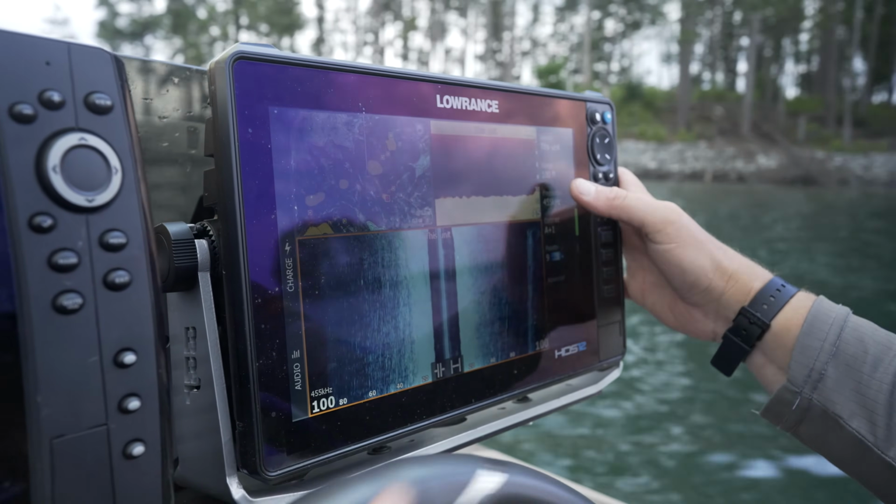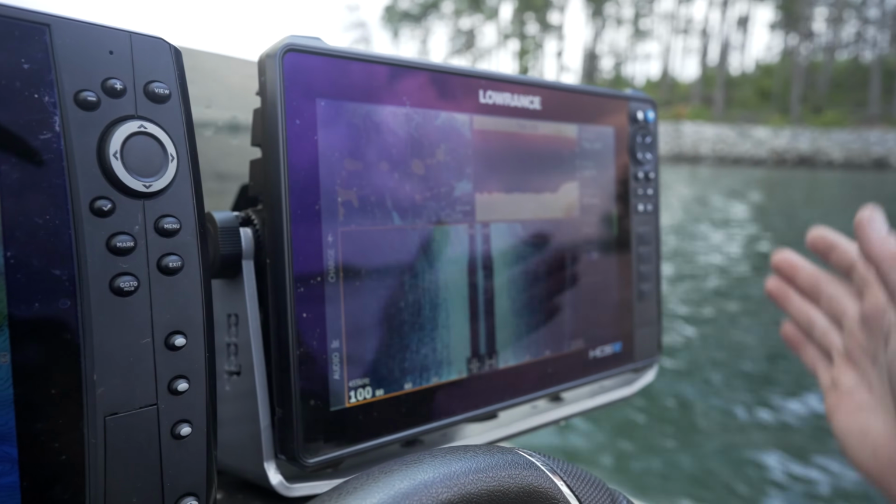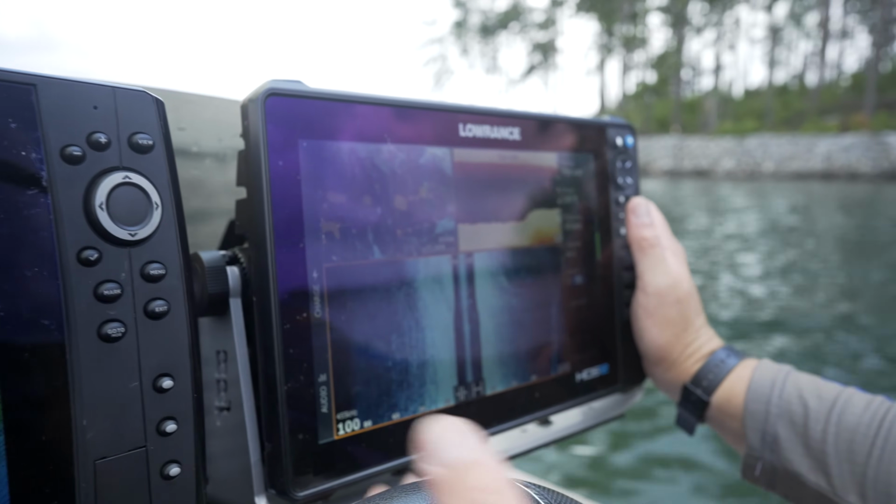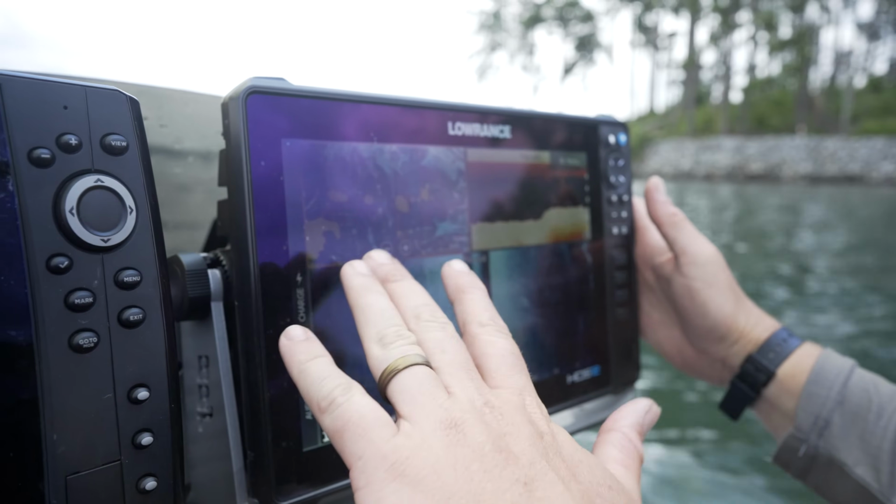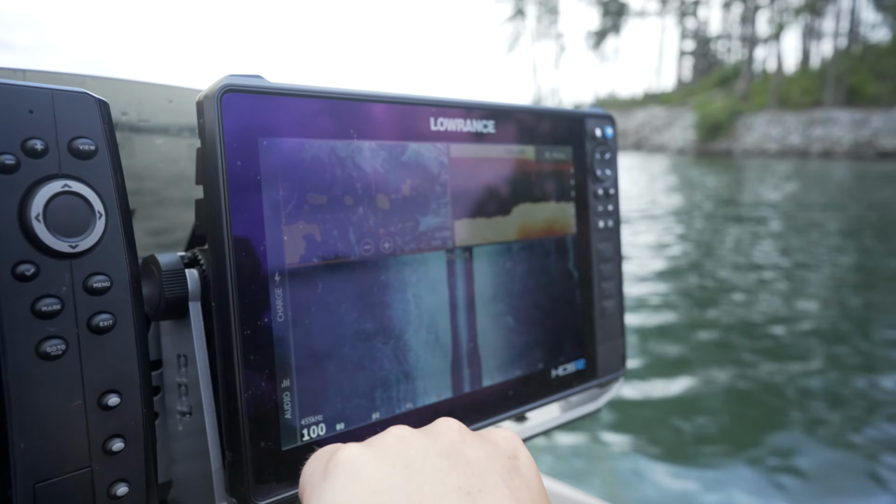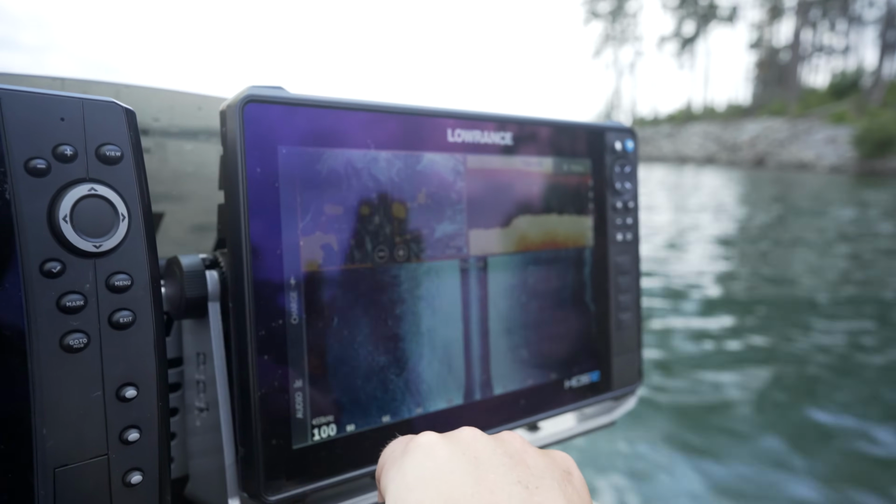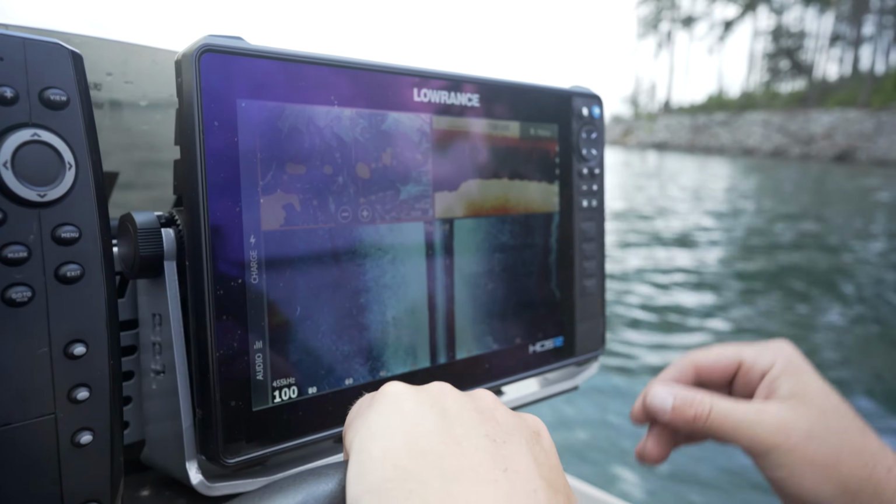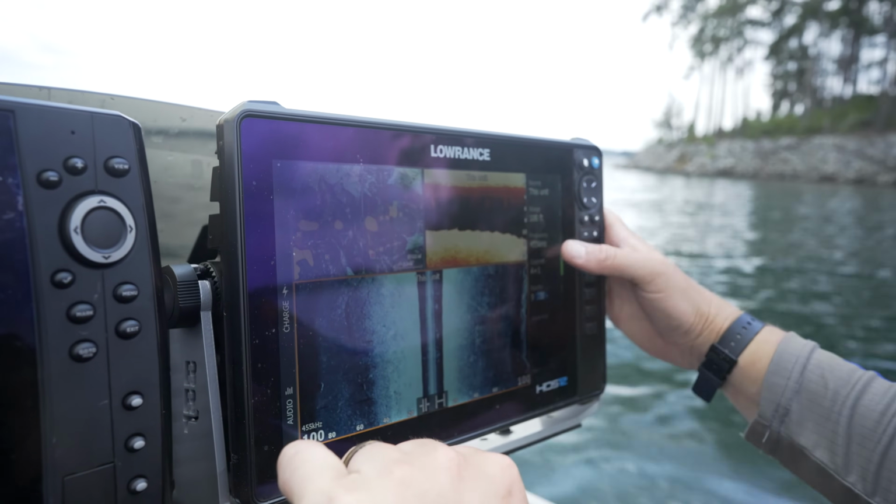I'm running 455 right now. I like 455. Trent likes 800. Trent at SonarPros, and listen, Trent's opinions are pretty darn good, but I like the 455 because I can see structure out further when I'm looking just for structure. If I'm looking for more fish detail and just the fish, I'll go to 800 kilohertz instead of 455. But if I'm looking for rocks, brush piles, any kind of structure, that's when I'm gonna run the 455.